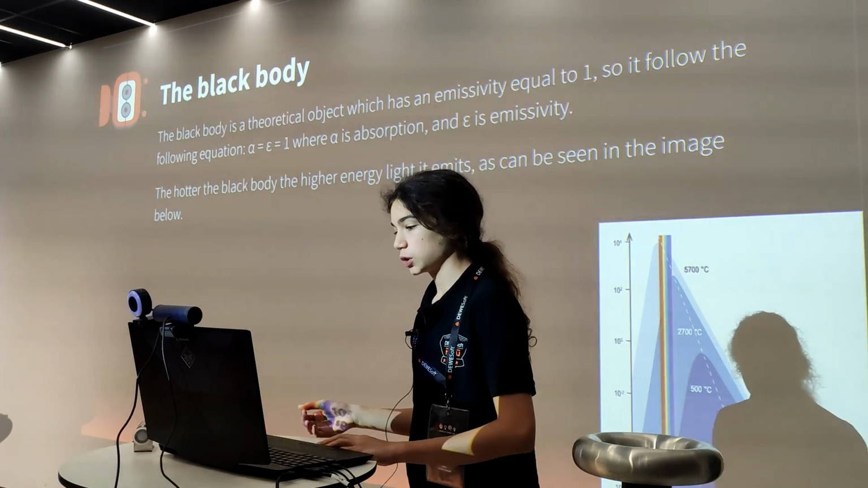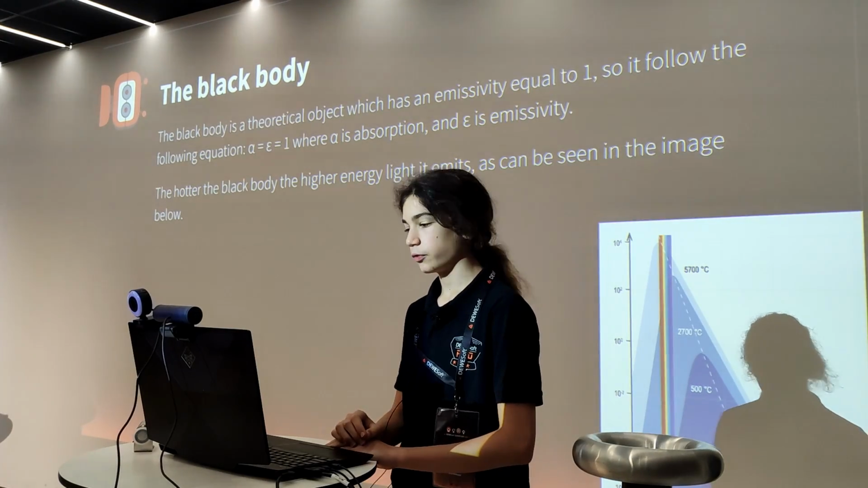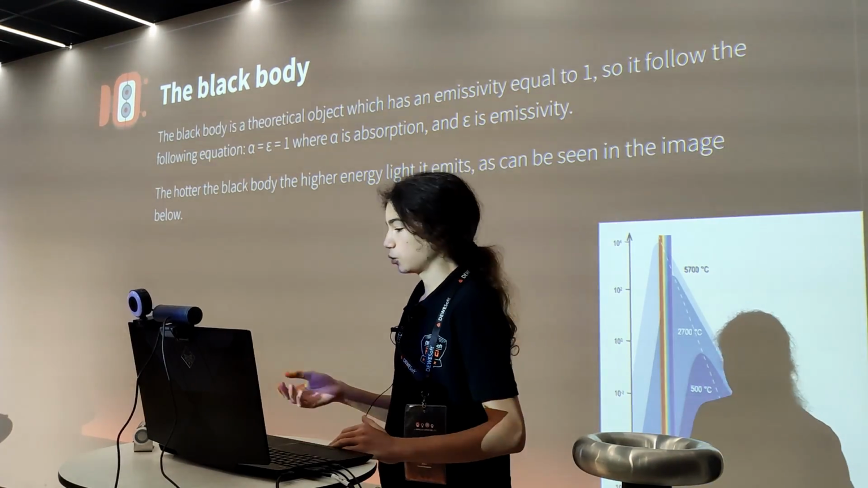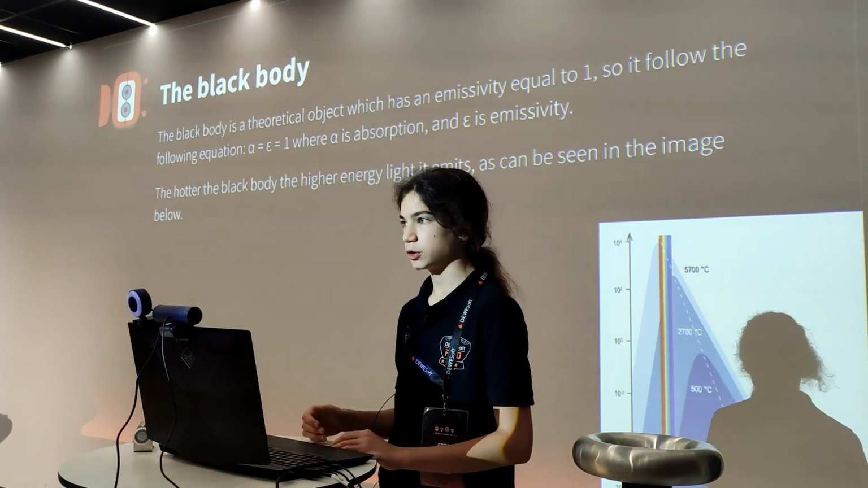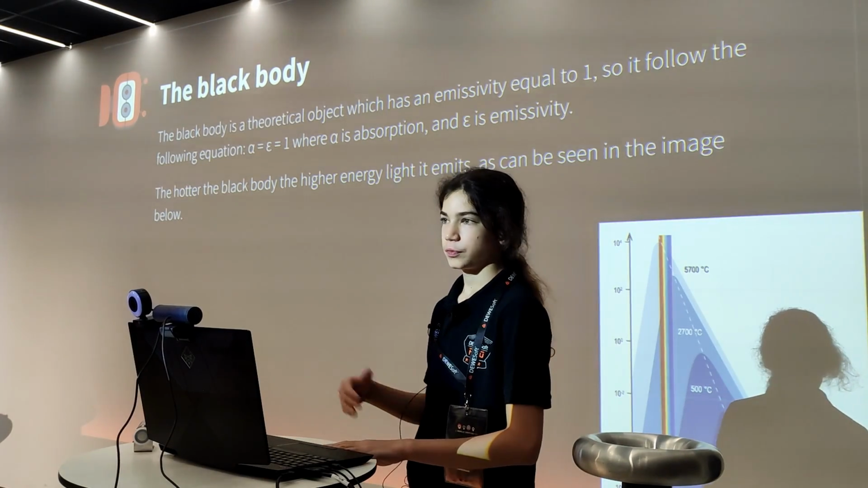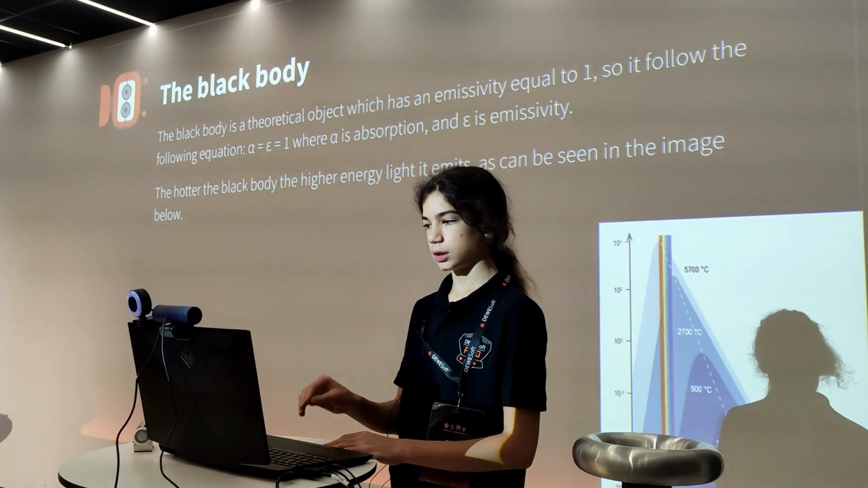So the hotter an object is, the smaller the wavelengths of light that it emits, but it also emits more light. This is why normal objects don't glow in the visible, but once objects start heating up to roughly 500 degrees centigrade, you can start seeing them glow. First red hot and then eventually white hot, and if they're very hot, slightly blue hot.